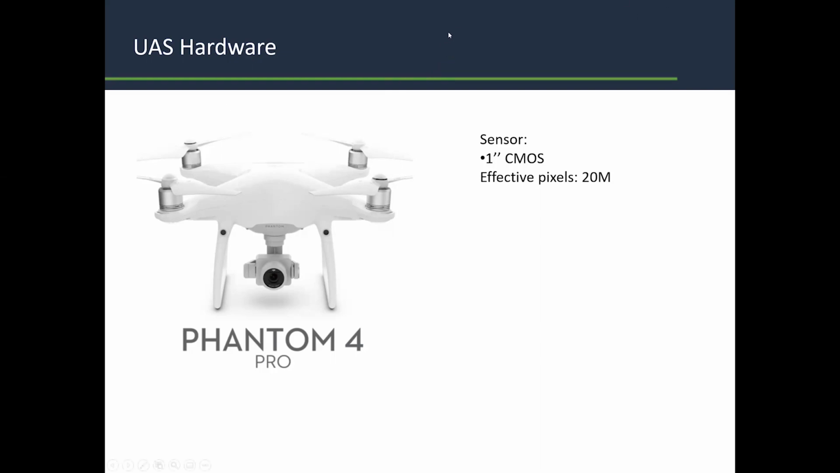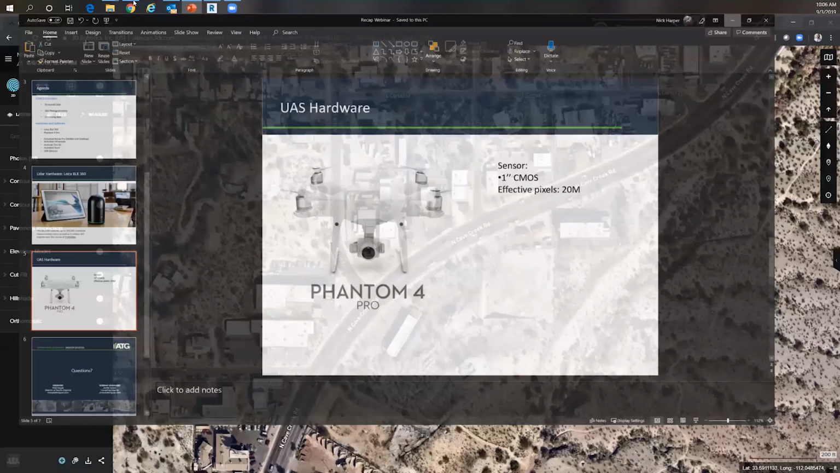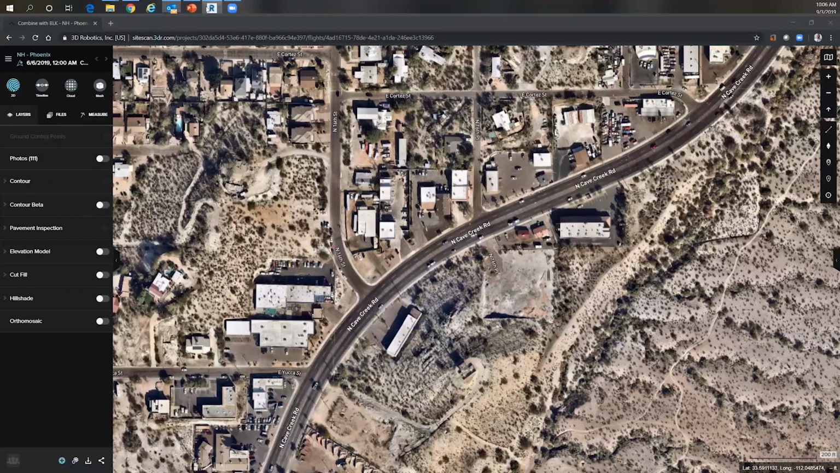So I'm going to pop out of this PowerPoint here, and we'll take a look at some of the actual data that we've collected. And we're going to start out with the actual scan data here. So let me bring this over on the screen here.